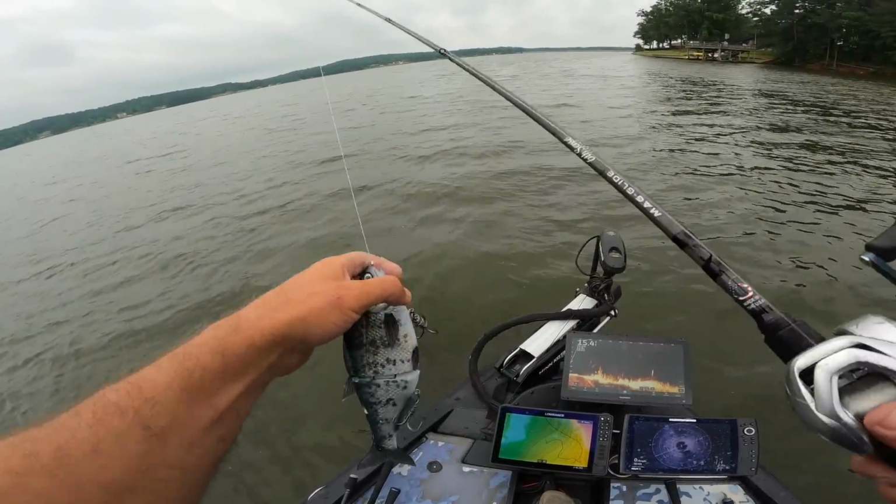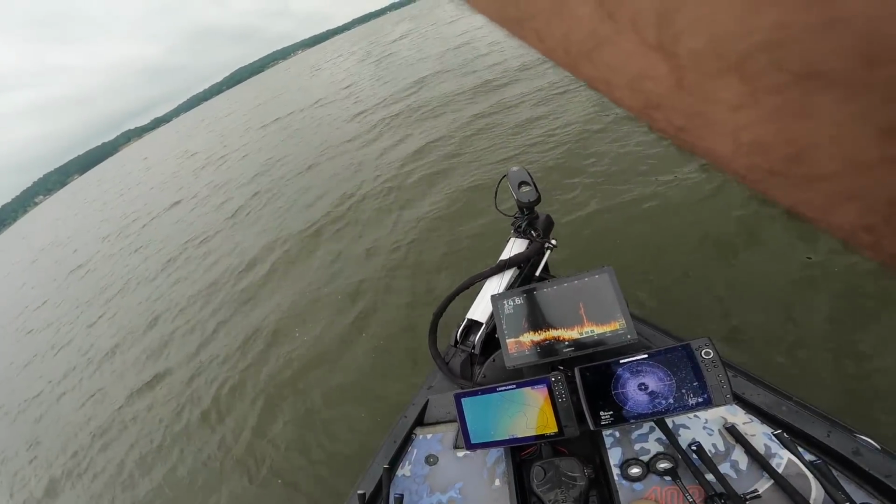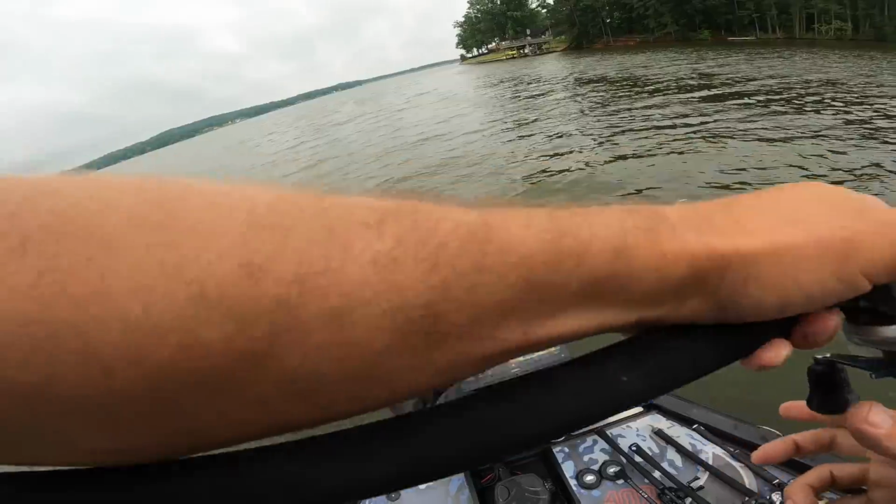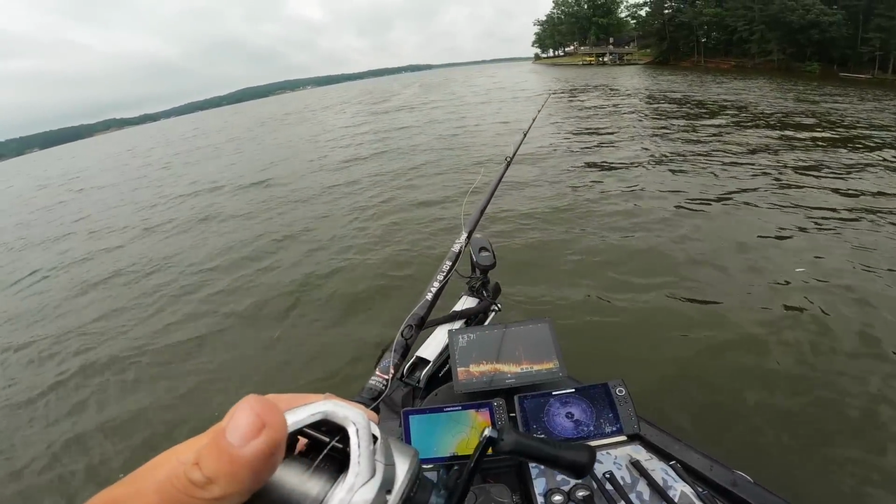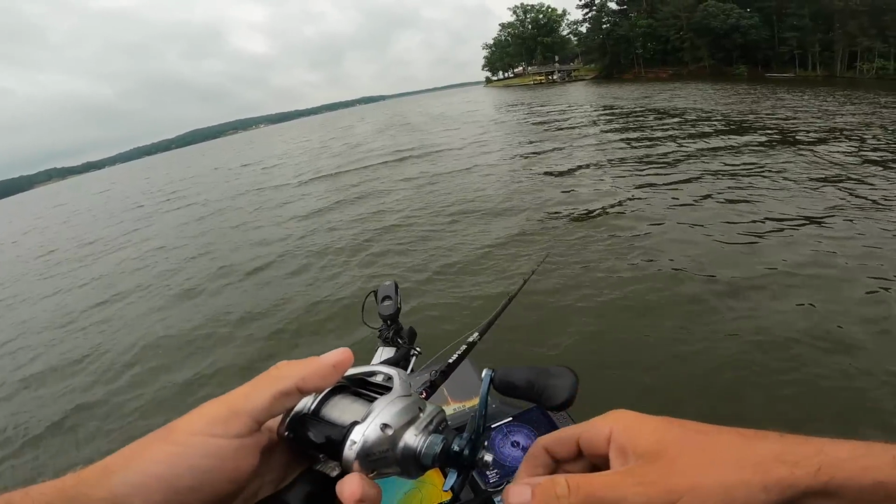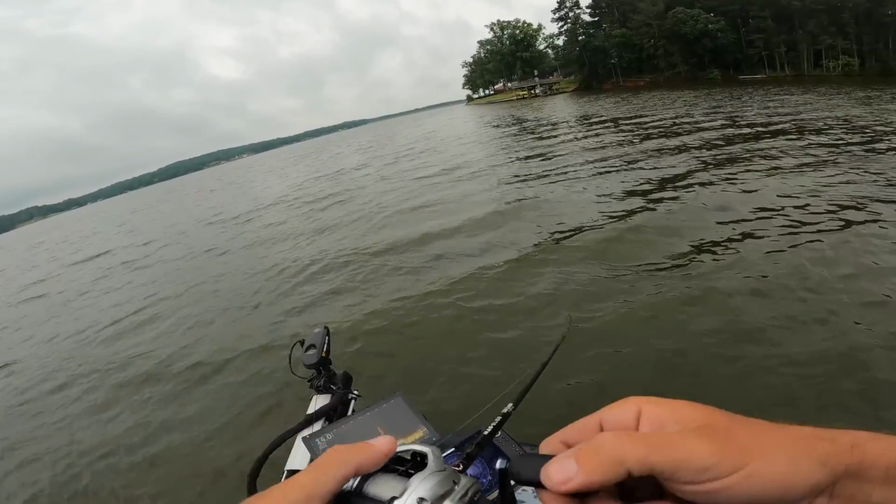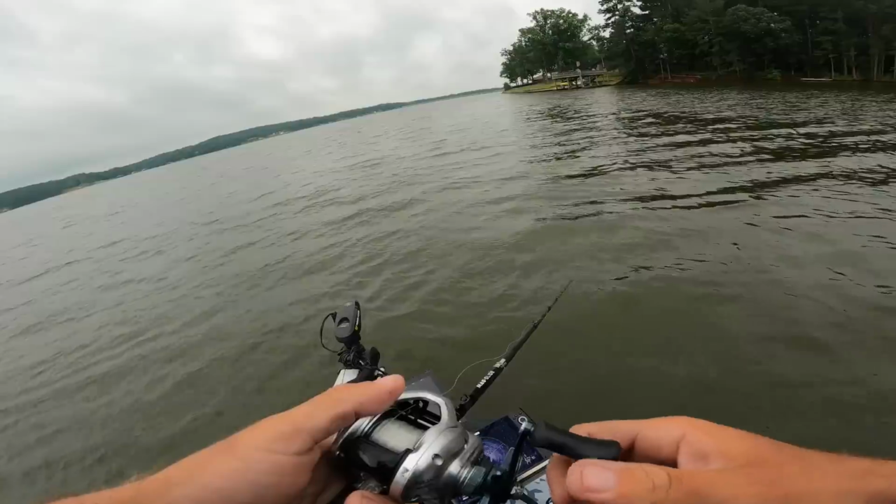But I keep seeing that, and I actually think some of that crap is catfish, which seems weird, but catfish will sit in these brush piles up high in them too, and they'll eat the glide too. I caught a bunch of catfish on a glide last year too, but I'm willing to make a cast and just check and see if they're cats, you know? I'm not gonna not cast to it.